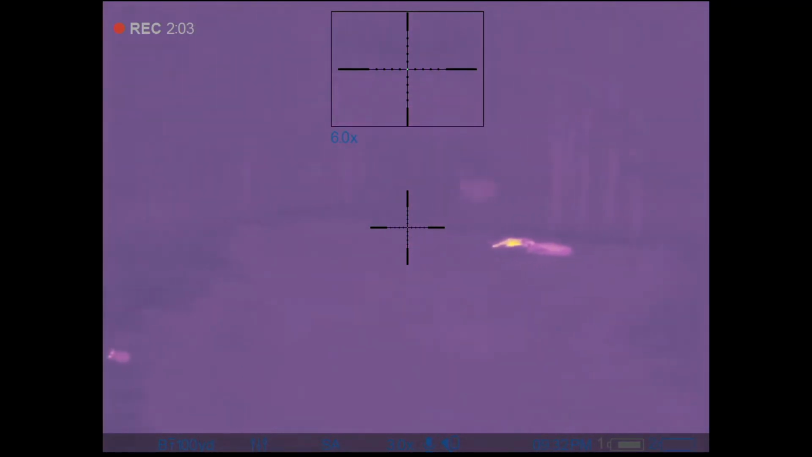I still think I may have hit that sow that was on the other side of this board that I took out, and put a nice shot on that running pig out in the distance, and it only ended up 10 yards off the trail. So this is going to be a little walk through with my camera to show y'all what kind of devastation we had.